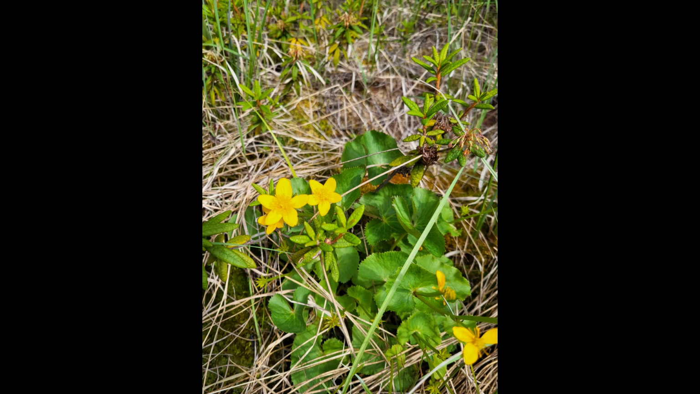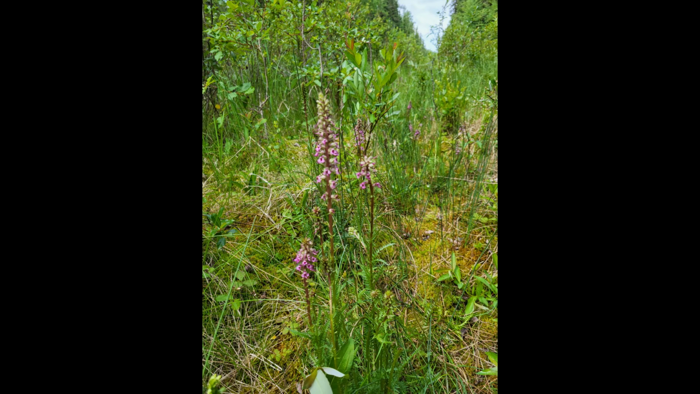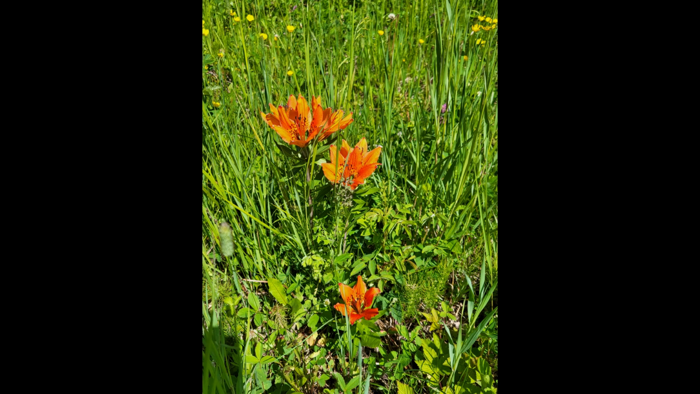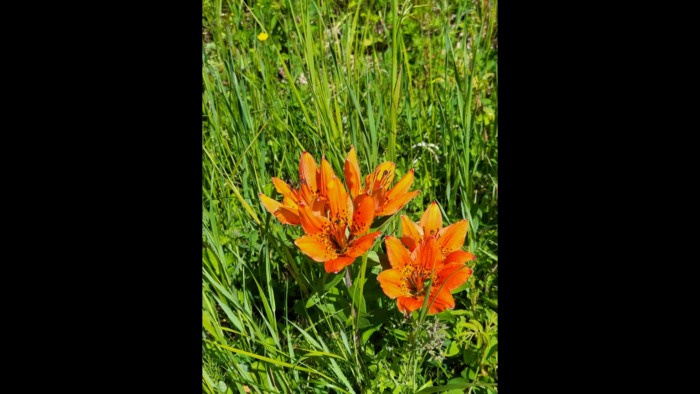Lovely little yellow flower there. I love the crescent shape cluster of these little white flowers. Really caught my eye. More of those little red berries. And now I believe this is the most beautiful wildflower there is, the tiger lily. I absolutely love these flowers. They grow in profusion in the area where I'm hunting in July.